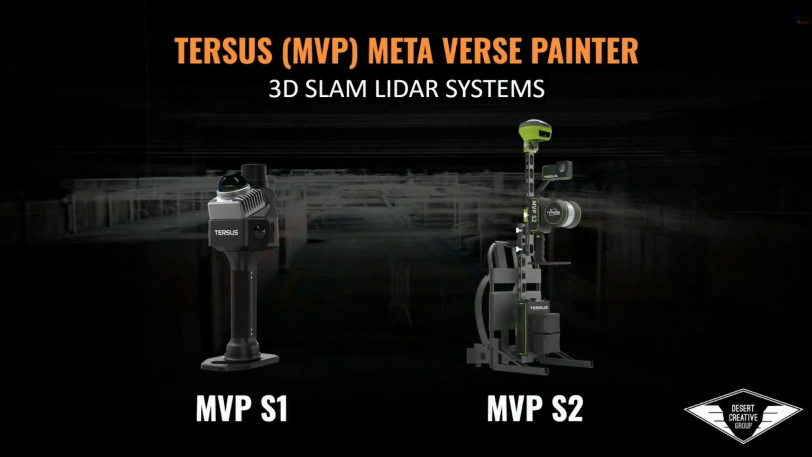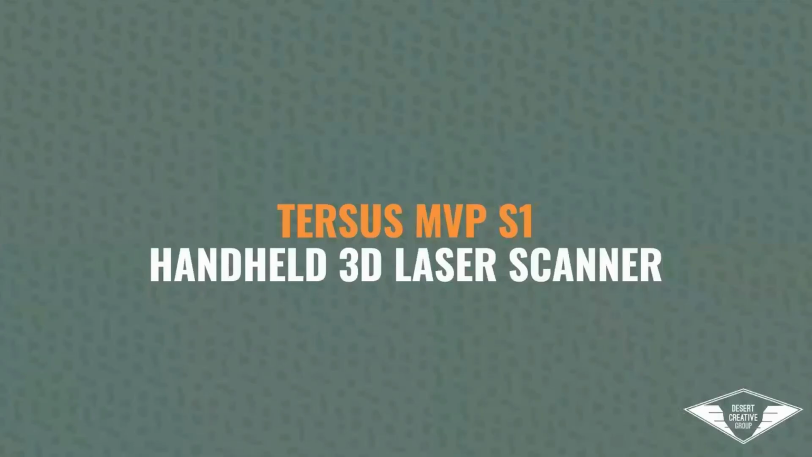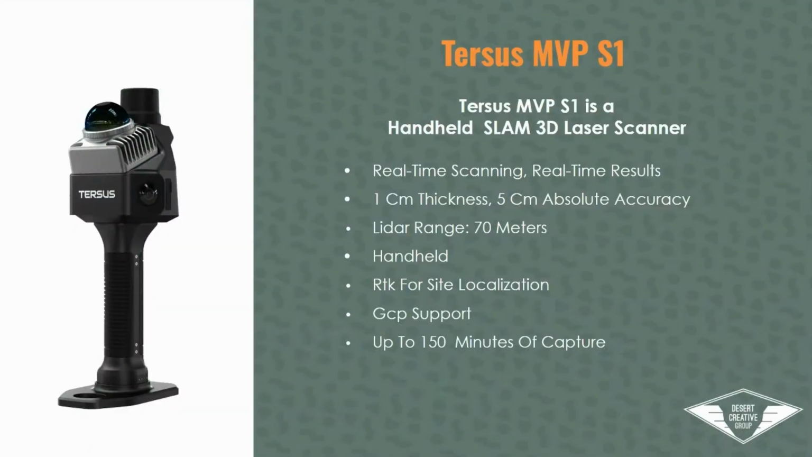So we'll jump into the MVP S1 here. This is our newest laser scanner in our portfolio, and this one is a handheld-based RTK SLAM solution. This is giving us real-time scanning results in the field with a point cloud that is within 1 centimeter thickness and overall large site capability, less than 5 centimeter absolute accuracy. This device has a 70-meter range and is typically used in a handheld fashion.